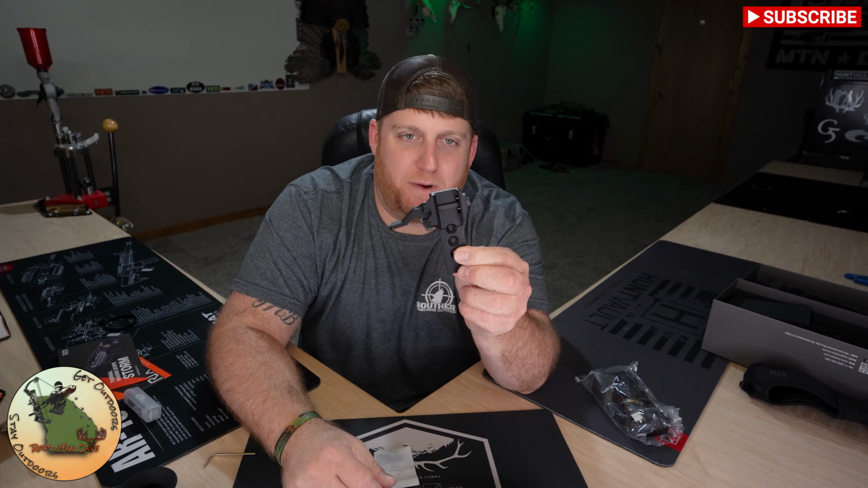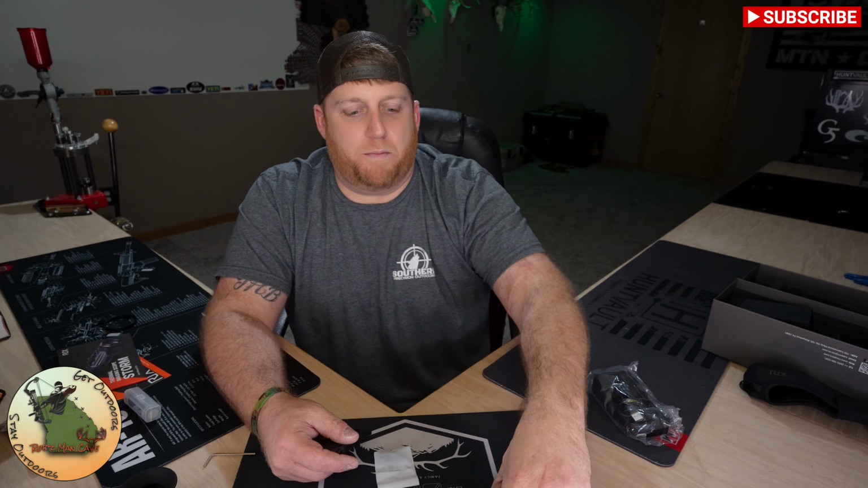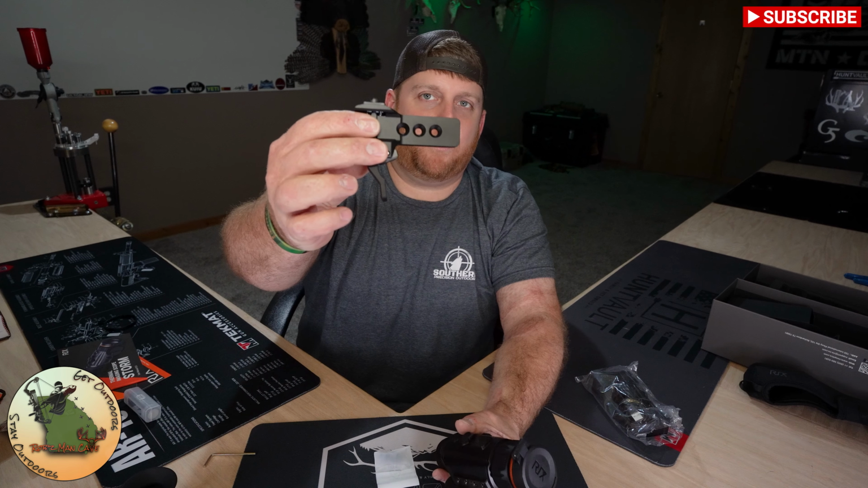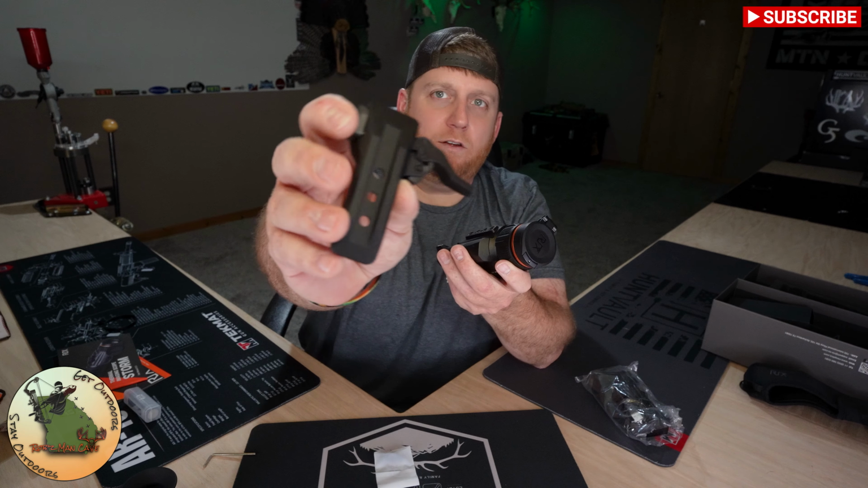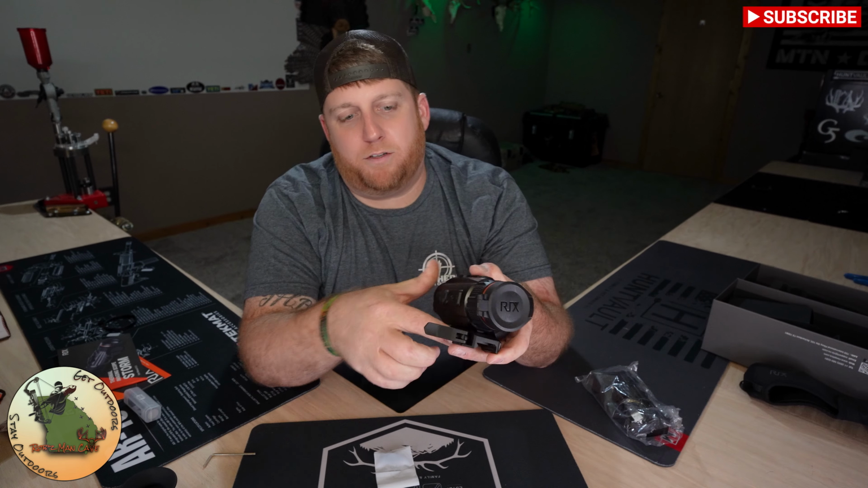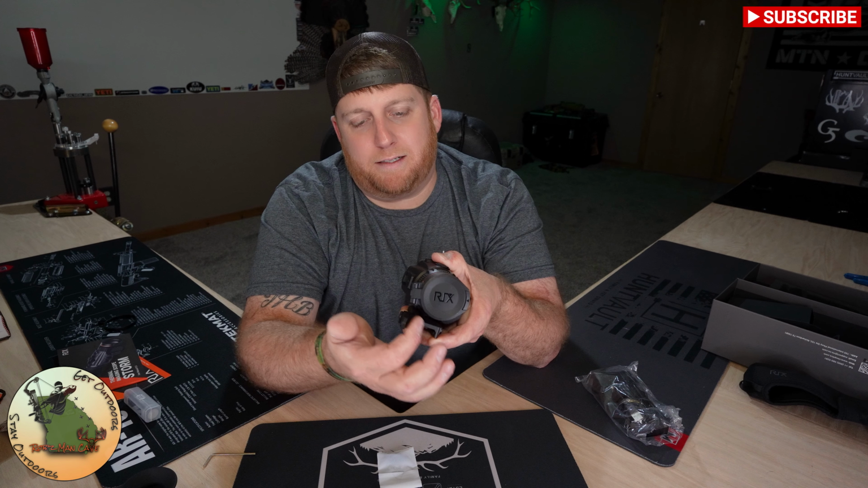This is your scope mount. You can see how thin and low profile this bad boy is. Basically, you've got some screw holes right there on the bottom of your scope. You can see 4 there and 3 here, which means this gives you a little bit of adjustment back and forth. You've got a groove right there that just sits in that groove. You get it where you want it, bolt it down, and then set it on top of your rifle, snap it forward, and it's got a little locking mechanism right here that keeps it from accidentally getting pushed out.